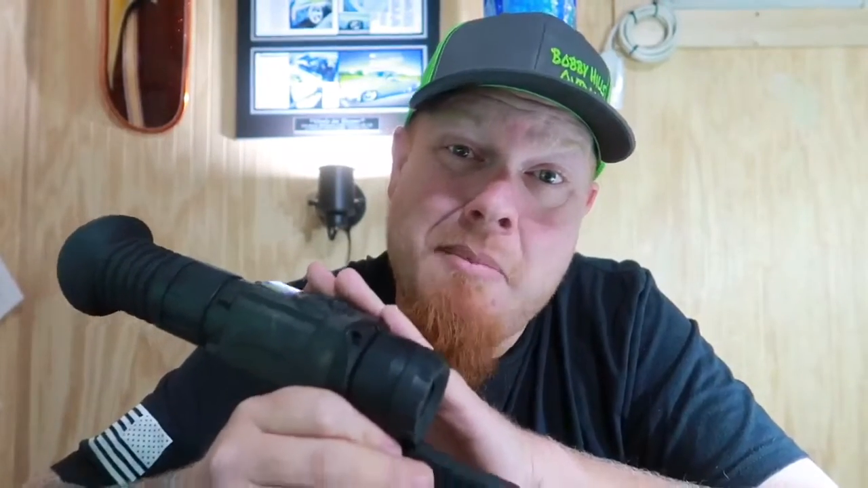MSRP is $1,899. It has a 384 by 288 resolution. This thing has a 17 micron 384 core in it, which is absolutely wonderful at this price point. It's hard to find something this cheap. As a matter of fact, you're not going to find anything this cheap with a 17 micron in it. I mean, face it, it's a good price. It has a 50 hertz refresh rate, which is real good. Also at the price point, you can't beat it. So that's something else to keep in mind.